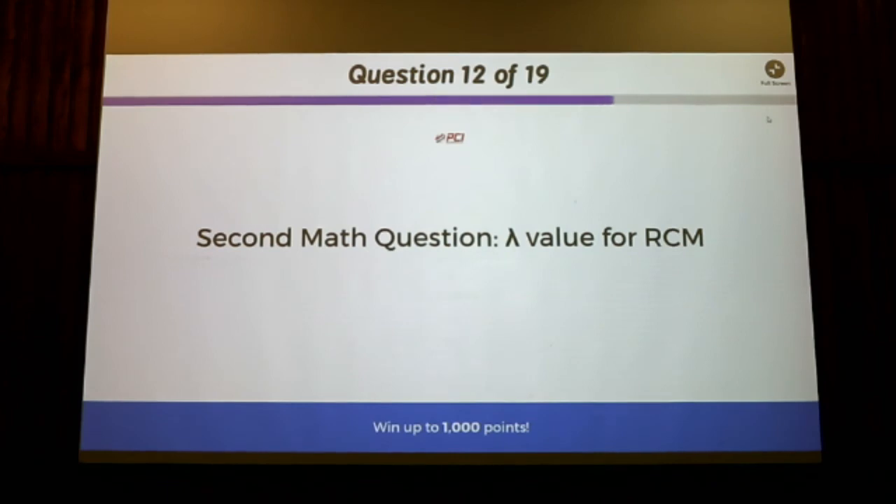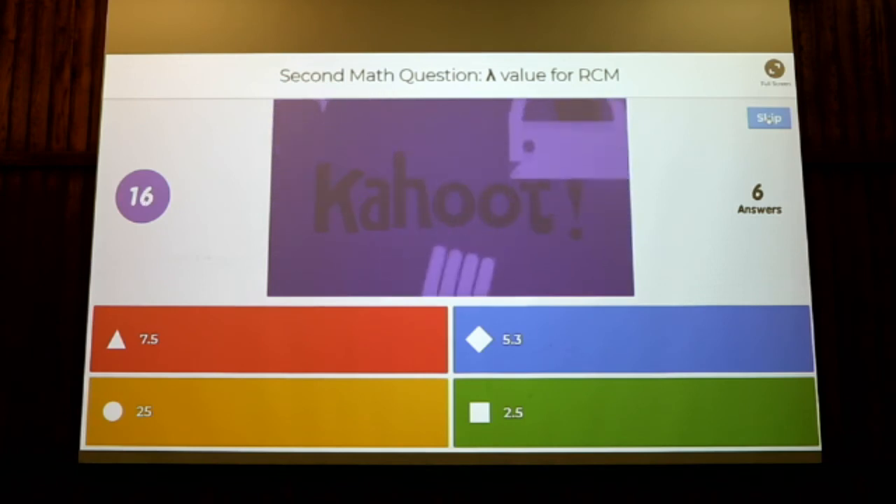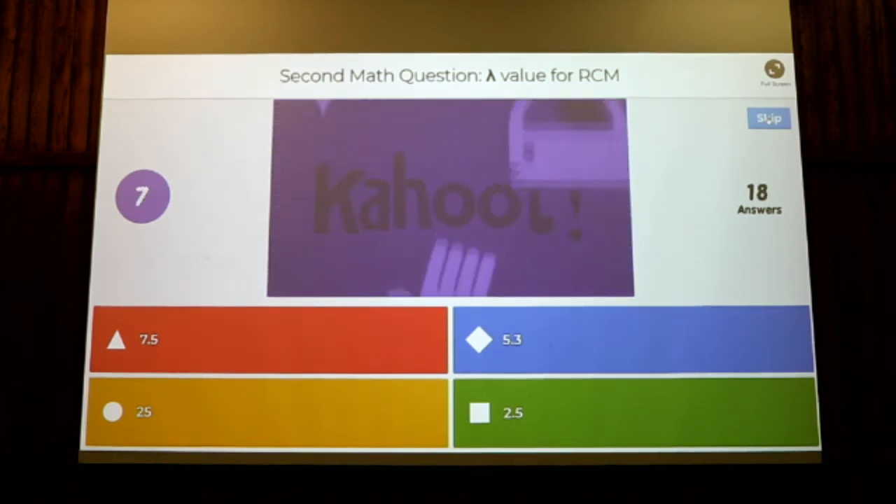So this symbol, value for RCM. What is the value of that symbol for the RCM mission? In centimeters.